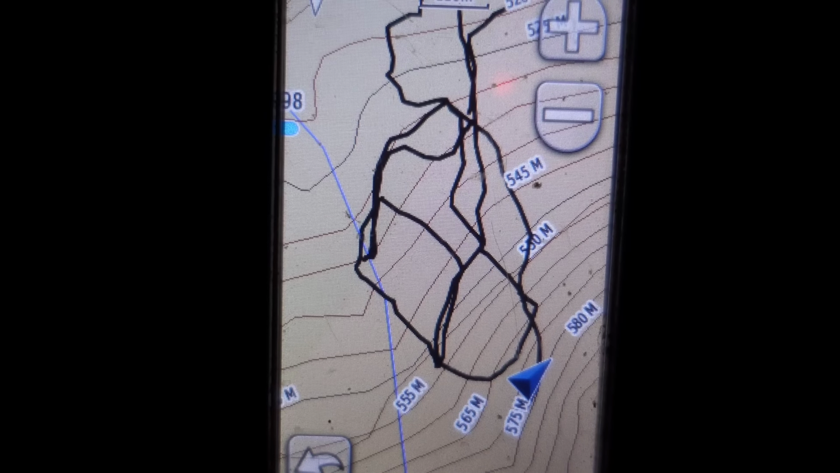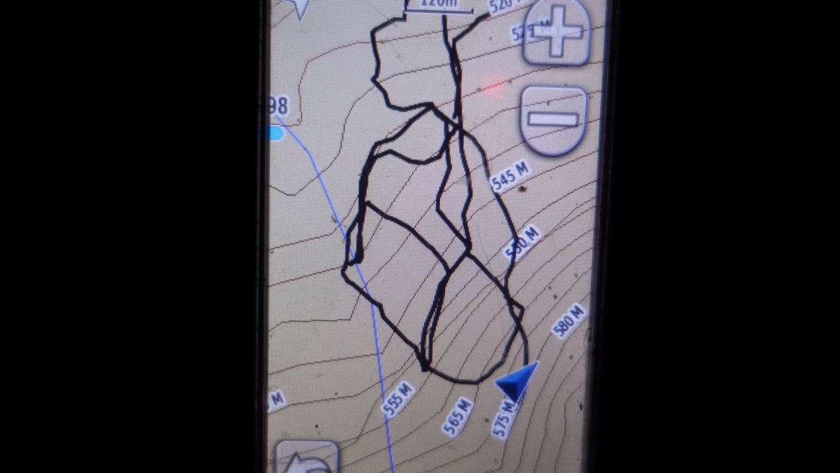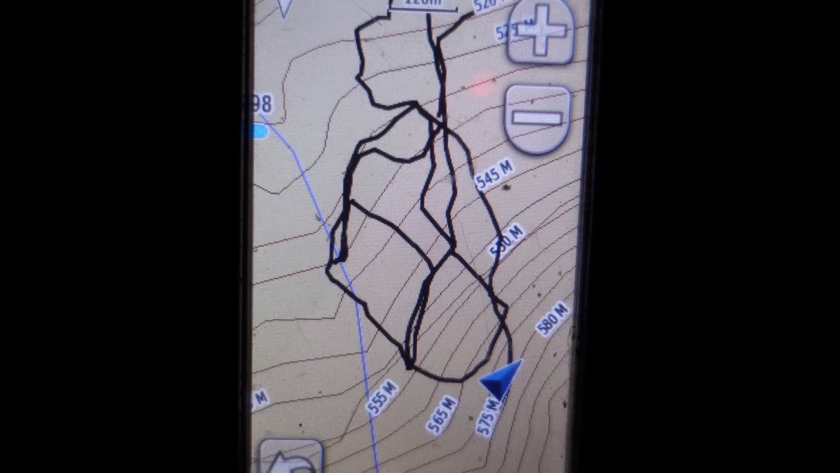I've just fired up the screen on my GPS. That's how you know you've just terrorised a mob of pigs around chasing them on a quad bike. Have a go at that. It's like Mr. Squiggle. Like all good things, this trip must come to an end, but it's been an awesome start to 2022. Quite a few pigs on the deck.